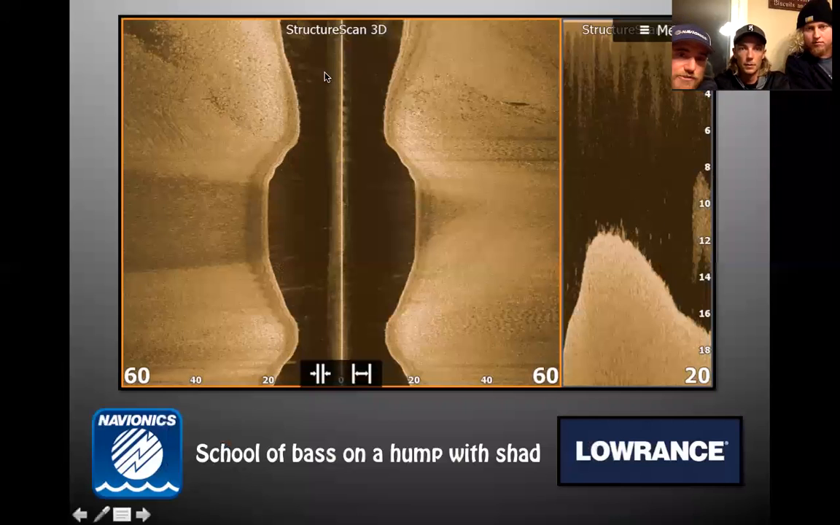This is structure scan, down scan. You can see structure scan picks up the fish just fine. And if you're really paying close attention, down scan will show them to you here. And they're sitting right on top of the hump. Here you got a bunch of bait, some shad sitting in here. I think these are spotted bass, if I remember correctly. And they're right towards the end of this big hump coming off here.